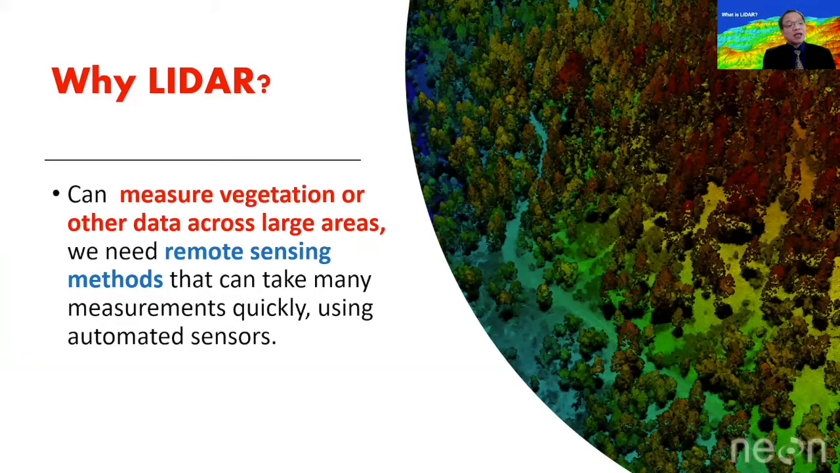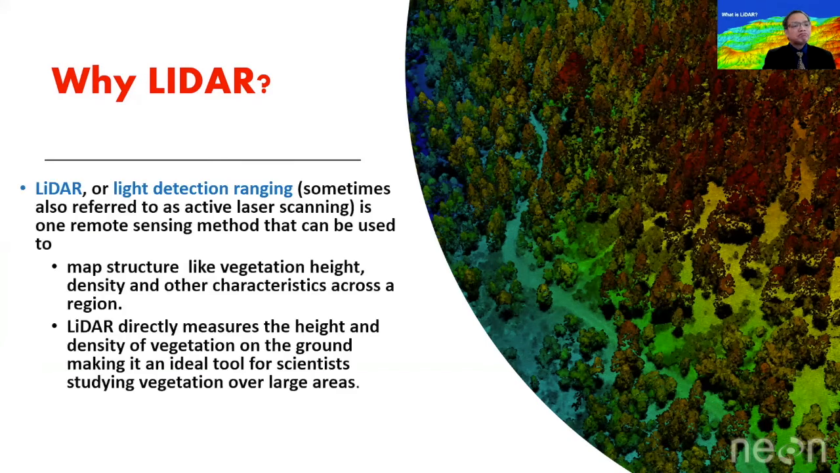And LIDAR can actually measure vegetation in terms of its height. Okay, one of the things that LIDAR can actually measure is tree height. Okay, it can measure vegetation or other areas across large areas, and we use remote sensing to do those. It can measure vegetation height, vegetation density, and even be able to derive such information like the topography or the terrain characteristics in very, very high resolution topo maps.